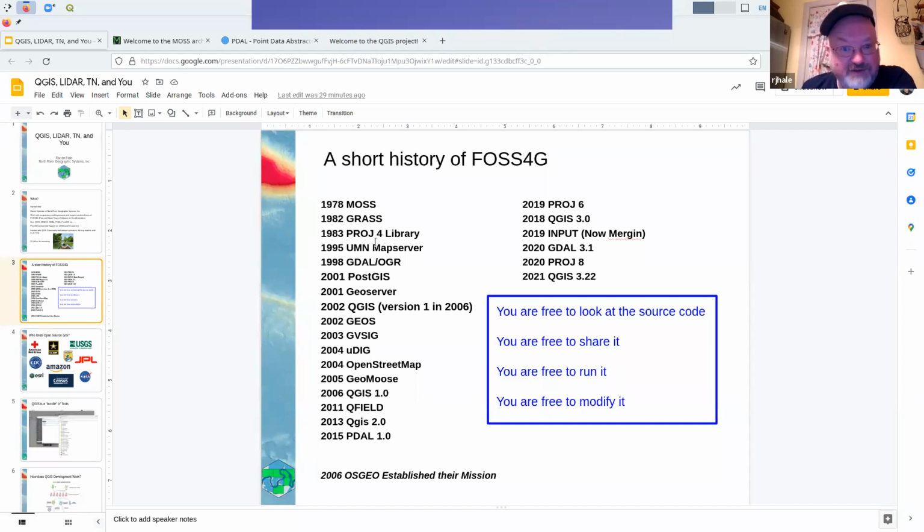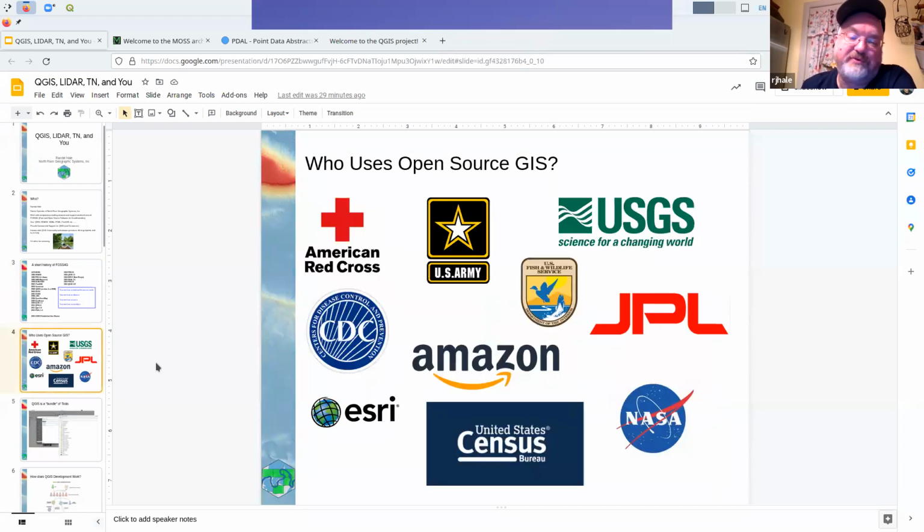So open source, not anything new. It's been around for a minute. Quite a few people use it. You may have heard of some of them, like Amazon or the U.S. Census. It's got a good foothold and everything.